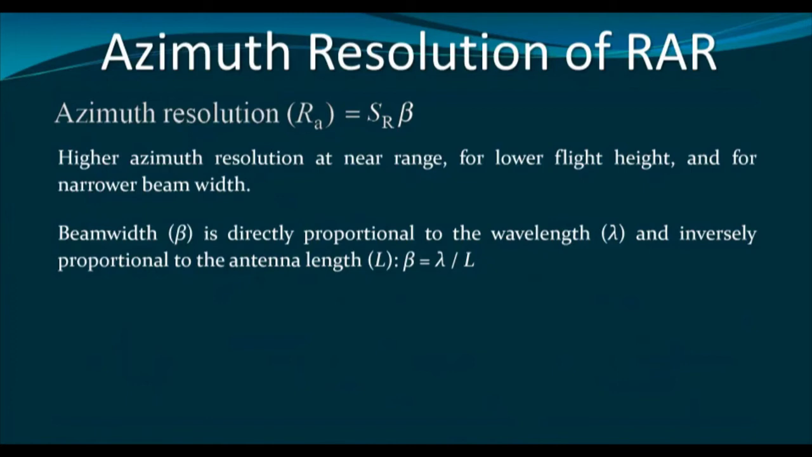Now, beam width is directly proportional to the wavelength. What does it mean? It means that if we use shorter wavelength, then we can have narrower beam width and the spatial resolution will be increased.